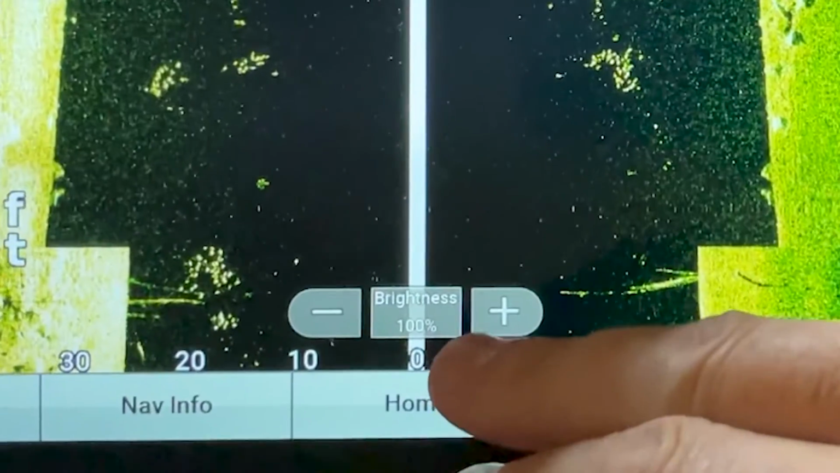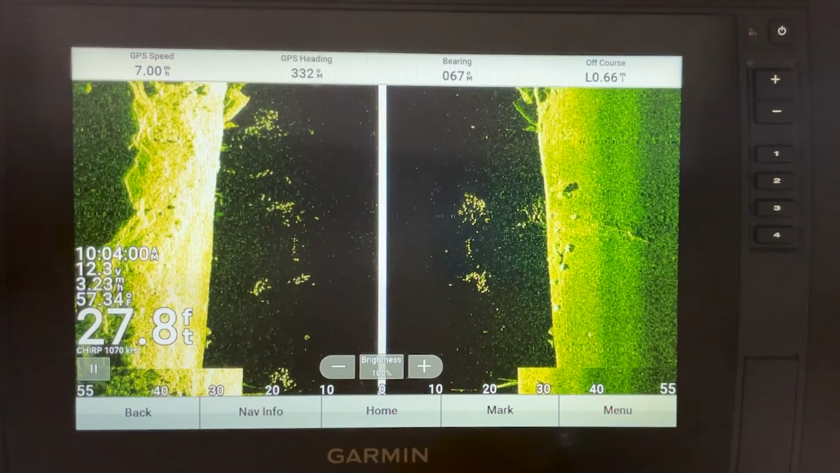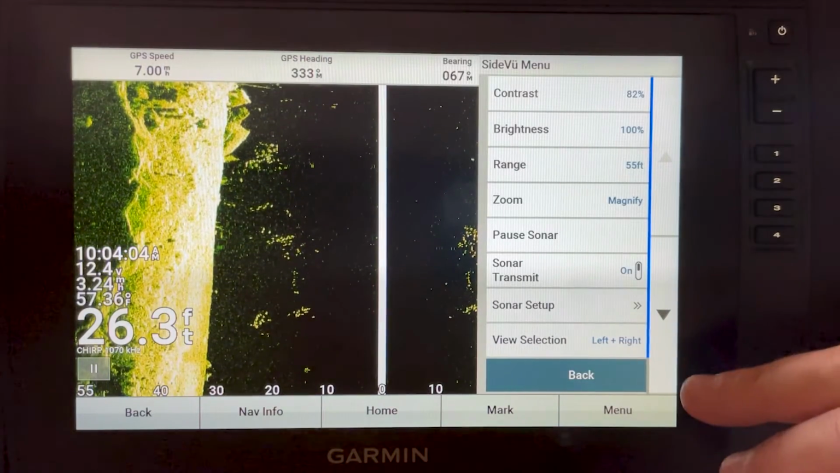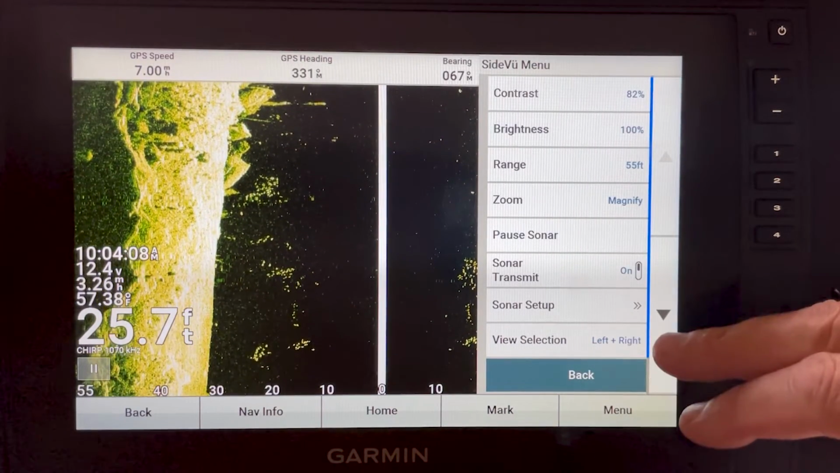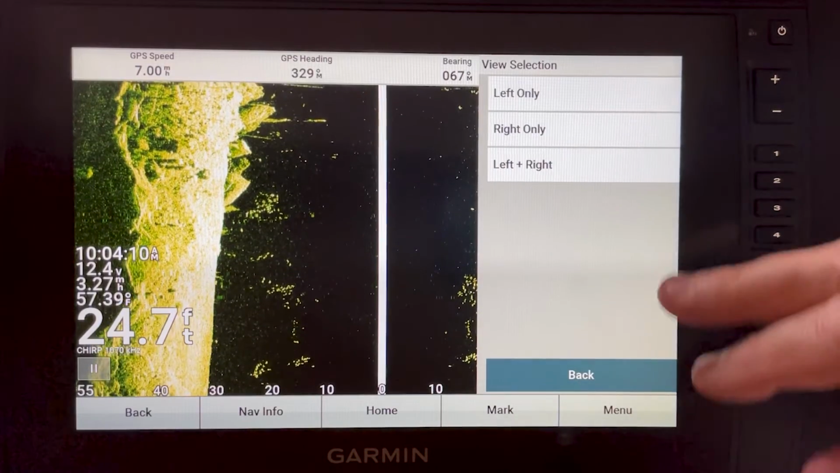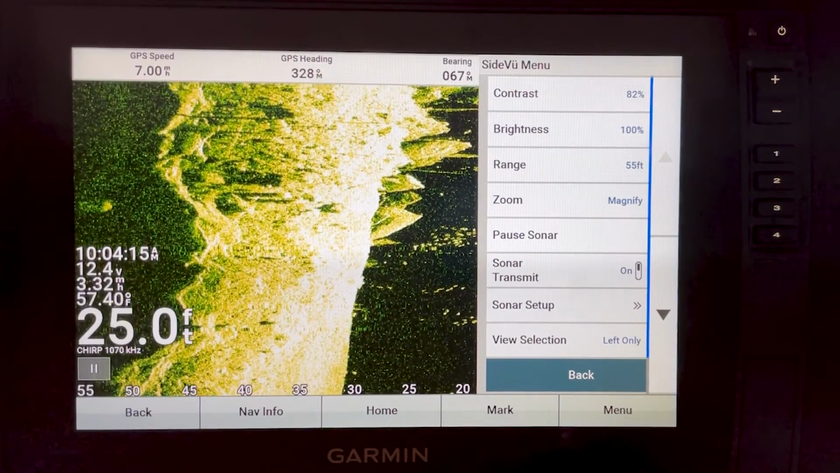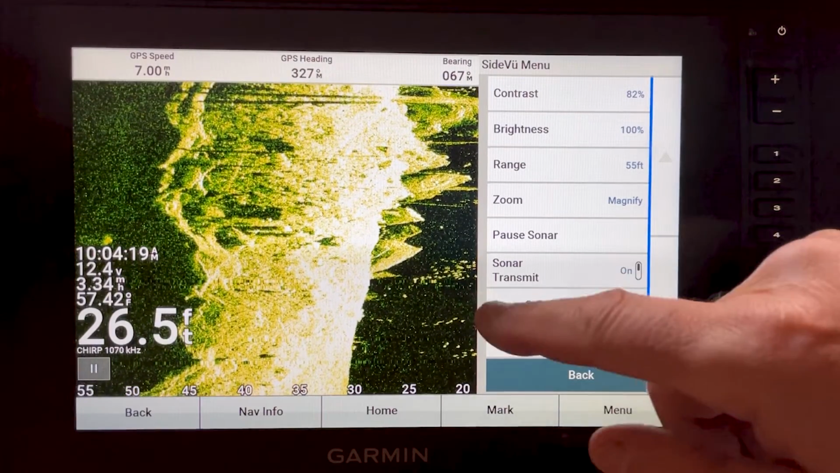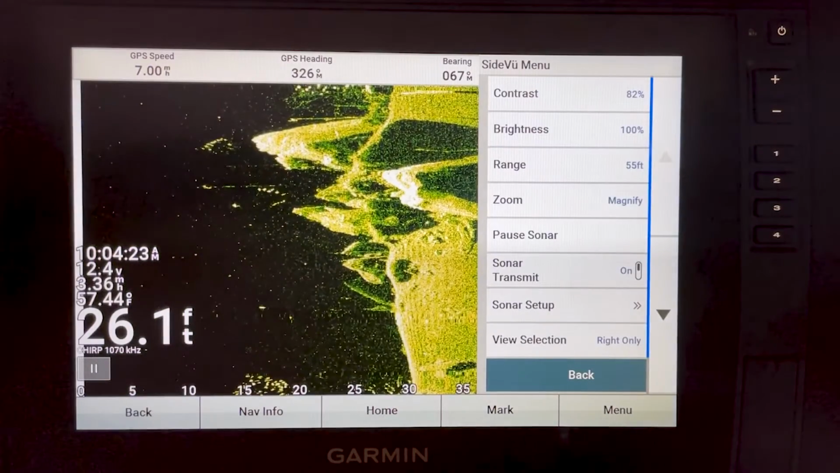And it's kind of hard to see, but it tells you down at the bottom there. I'm at 100% right there. And here you've got your view selection, and we've got it set to left and right. But if you only wanted to look at one side at a time, if you were running along the bank and you wanted to just see one side, you could turn it to left only or turn it to right only.